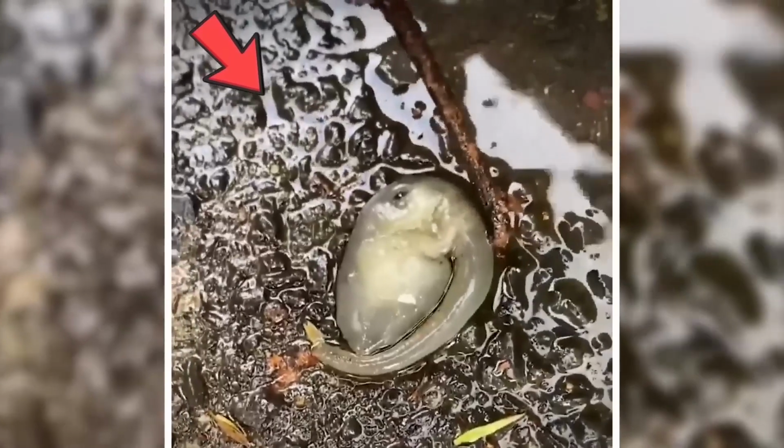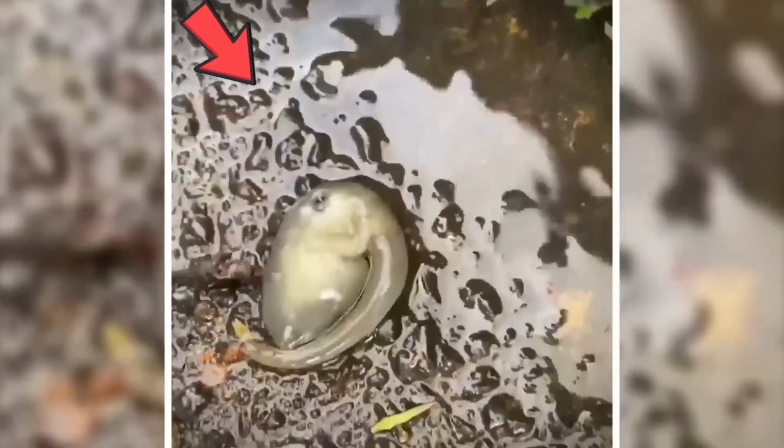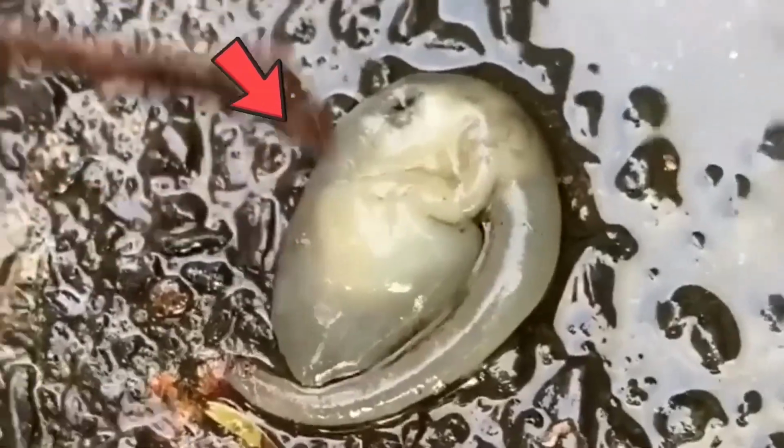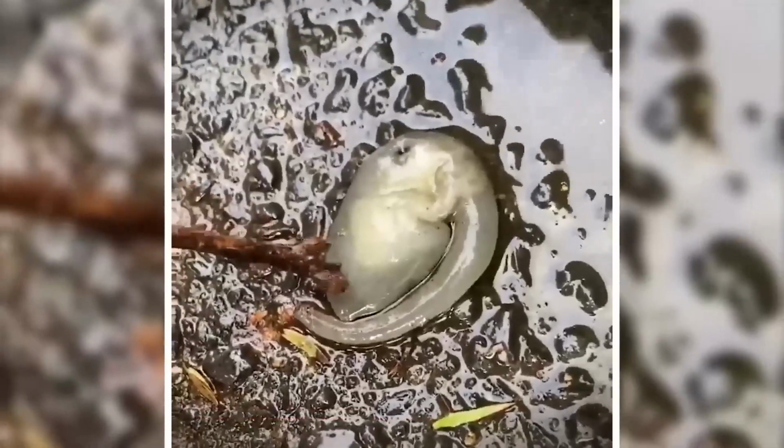Talking about strange creatures spotted in the woods, there's also this video. A man found this creepy tiny thing lying on the ground in the forest. While recording it, the man tried moving it with the help of a stick, but it was of no use as this thing wasn't alive. But with such a strange appearance, what even was that? Some kind of alien?